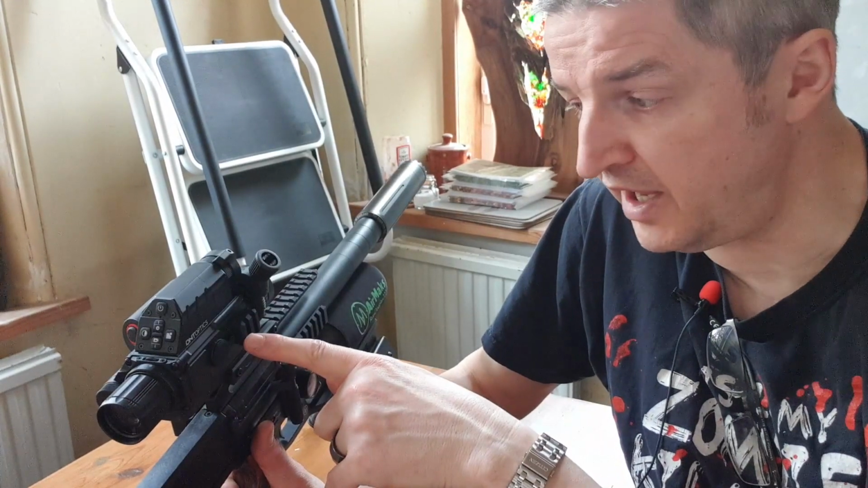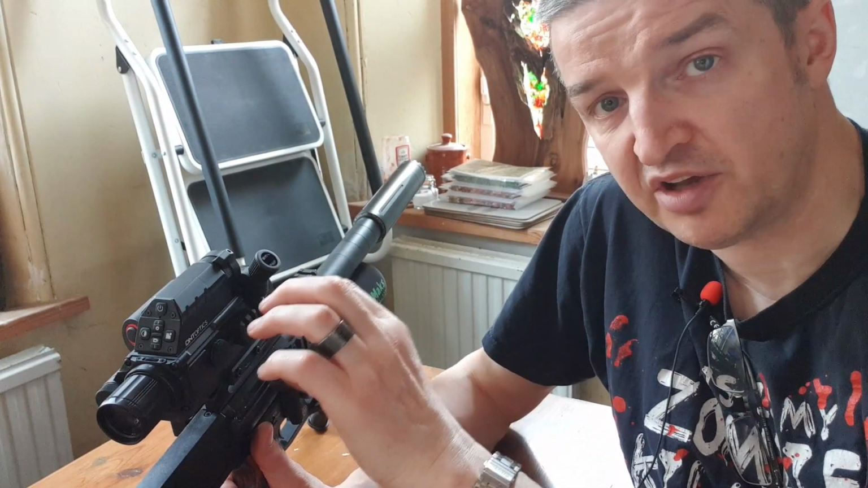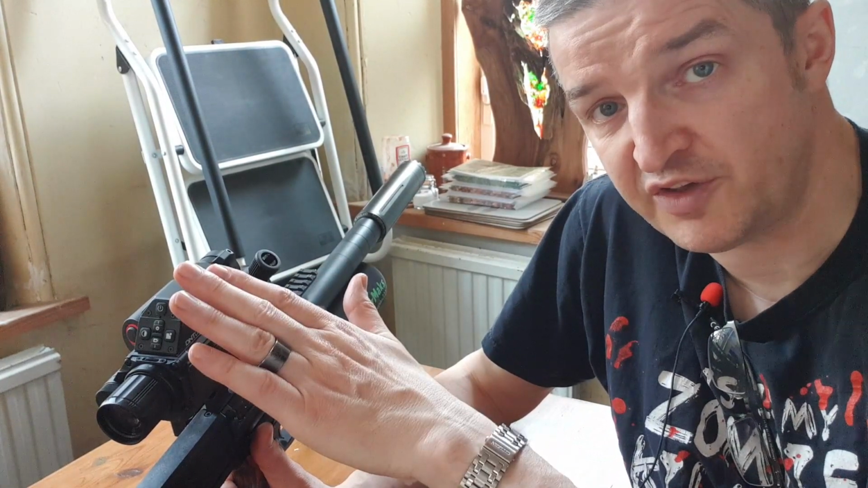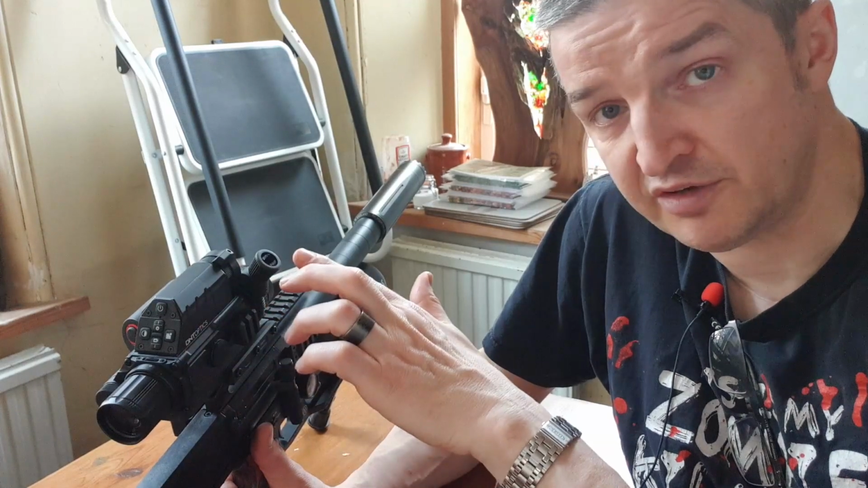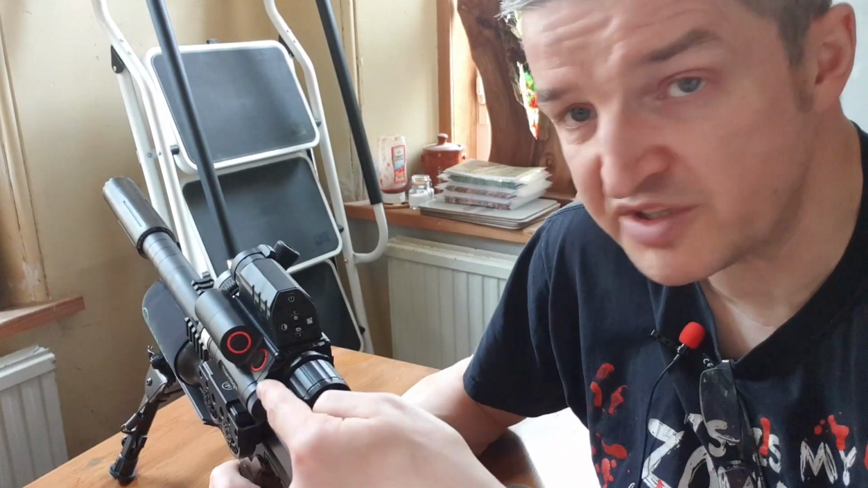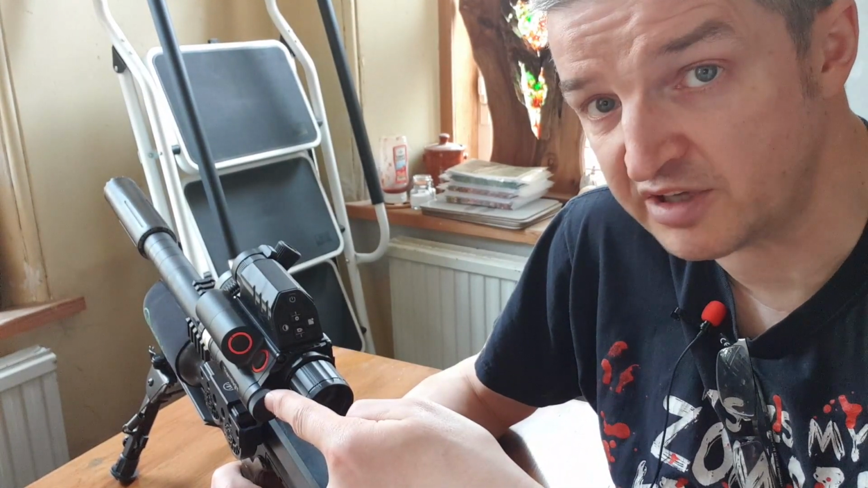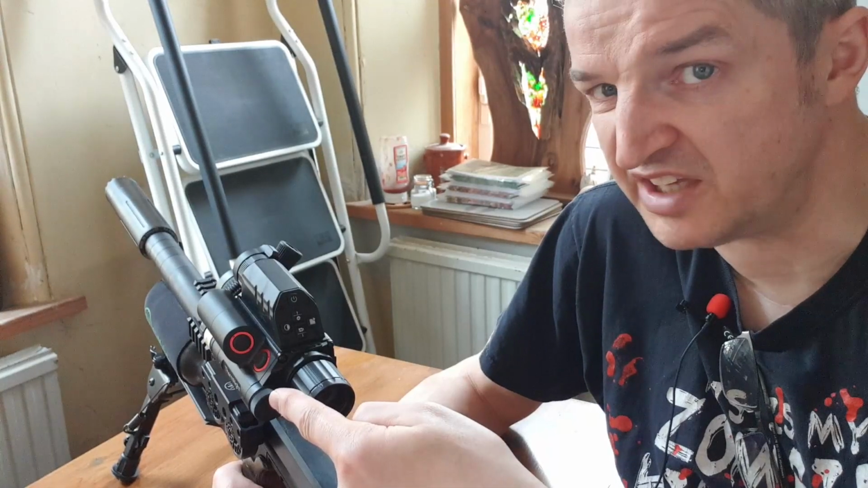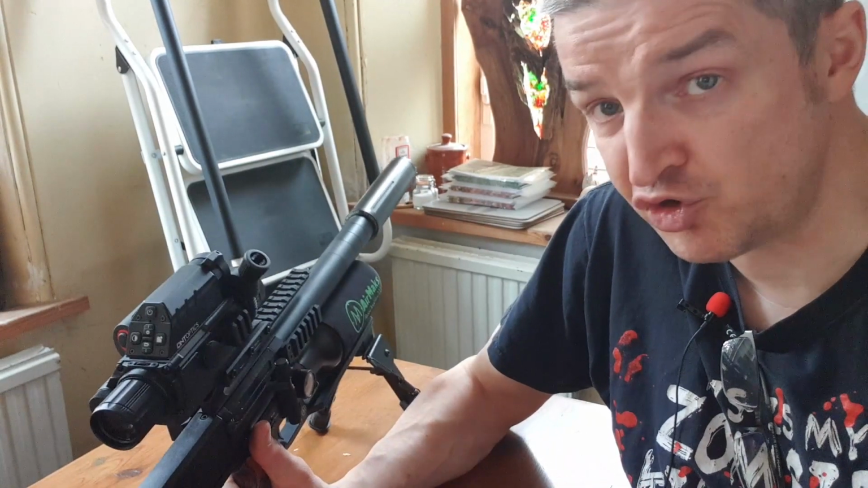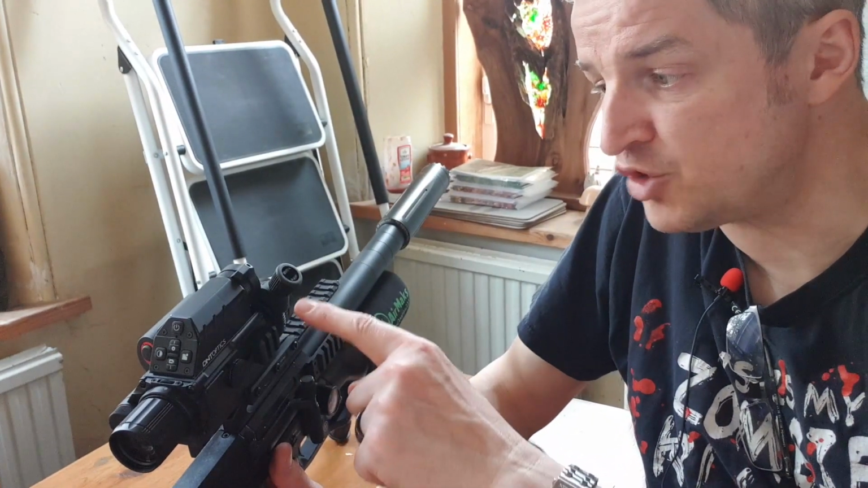You've also got a 2-slot Picatinny rail on the right hand side, so if you want to add on an IR torch to avoid using the onboard IR and to prolong the battery life, go for it. But so simple to swap out a 18650 battery via this port on the side, this compartment. Really easy to do.